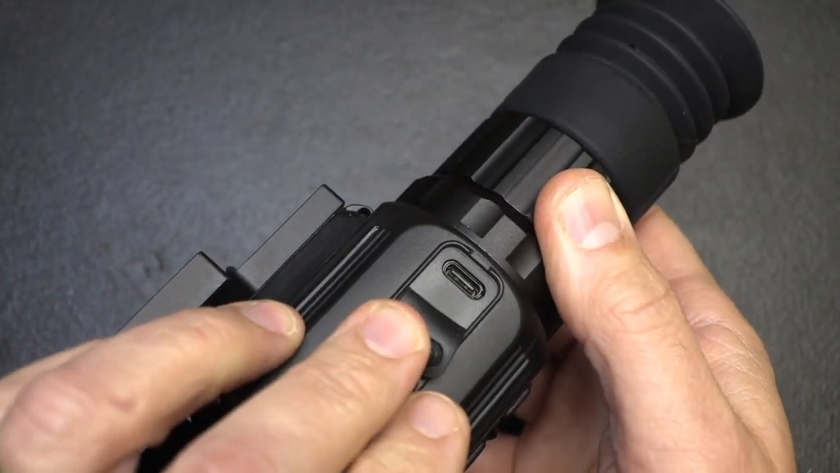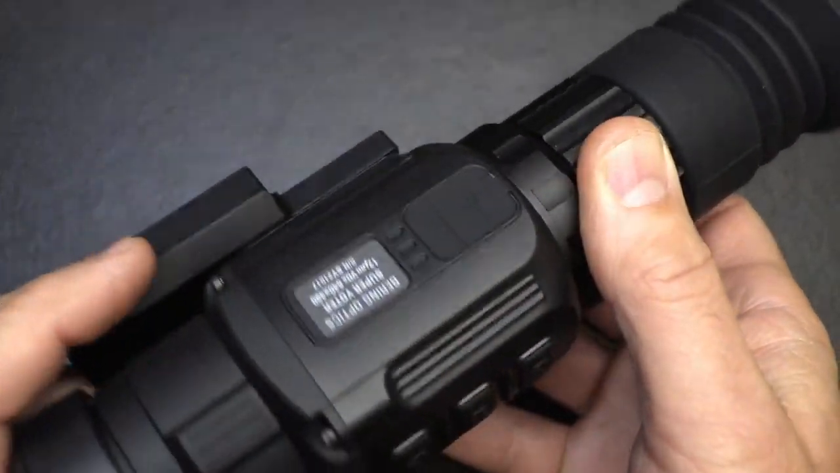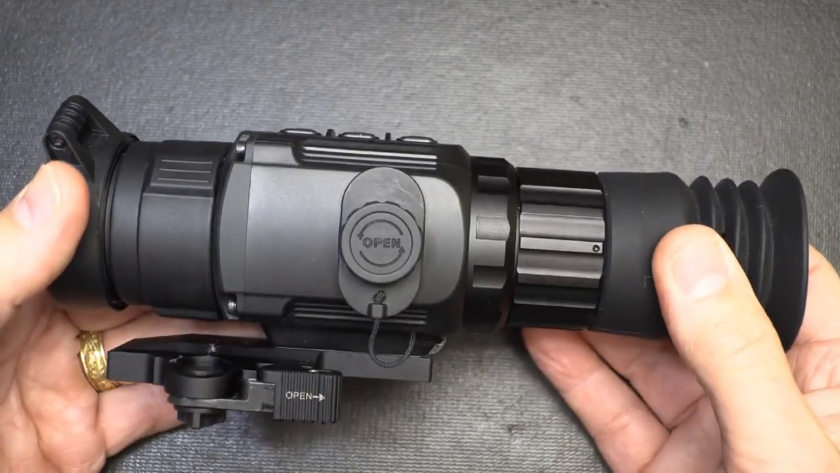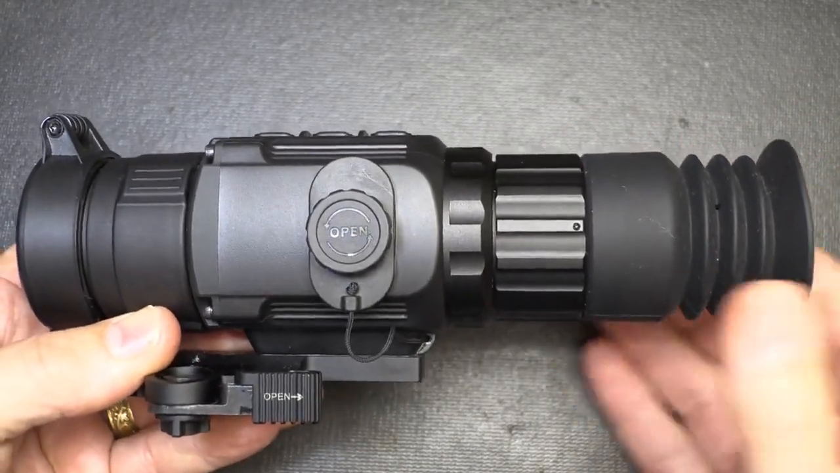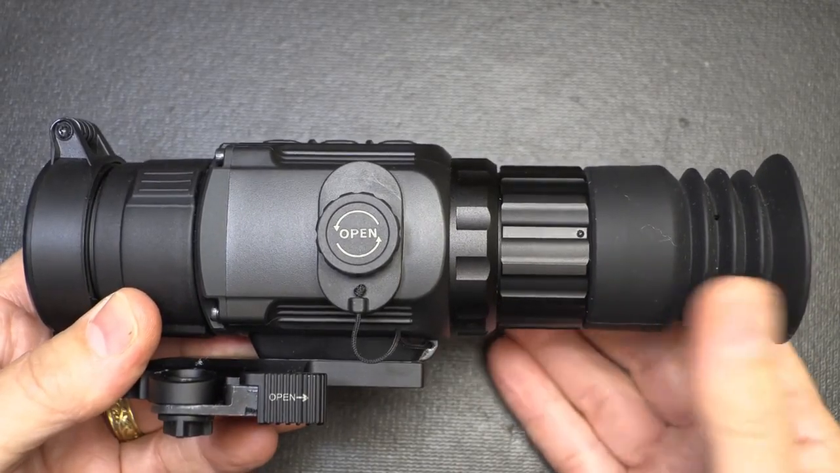And as far as downloading any kind of video, we have a small little boot right here, and it's the C-type cable that you use. You can just plug that in, and it goes right into your computer. It does have the USB port, and it is included with this. There are also external battery packs that come, where you can hook it in, and then you can actually mount it to the Picatinny rail of your rifle. And so that is another option, which we don't have.